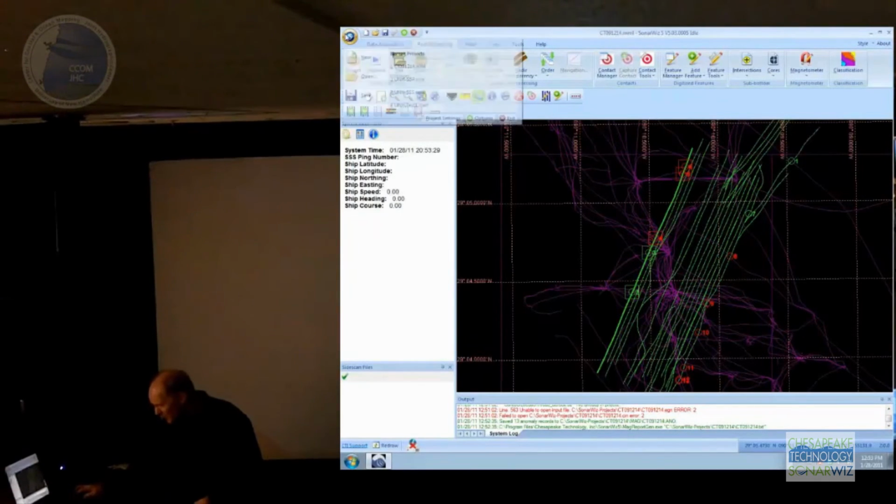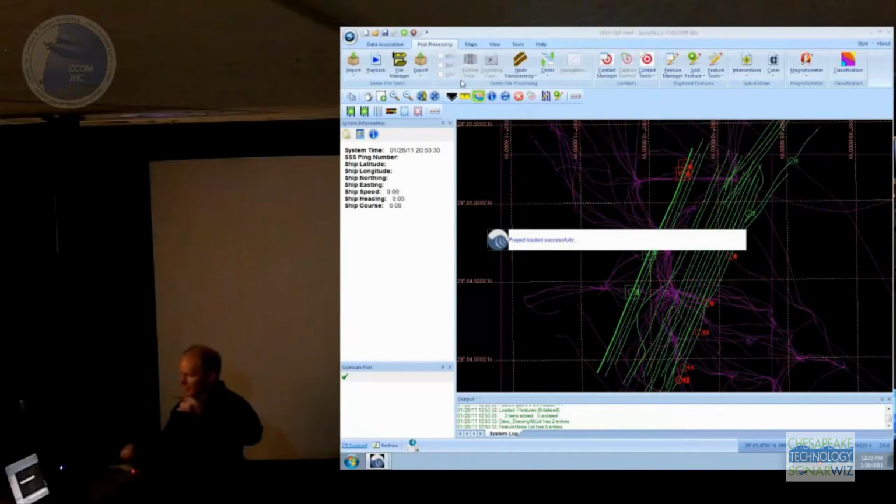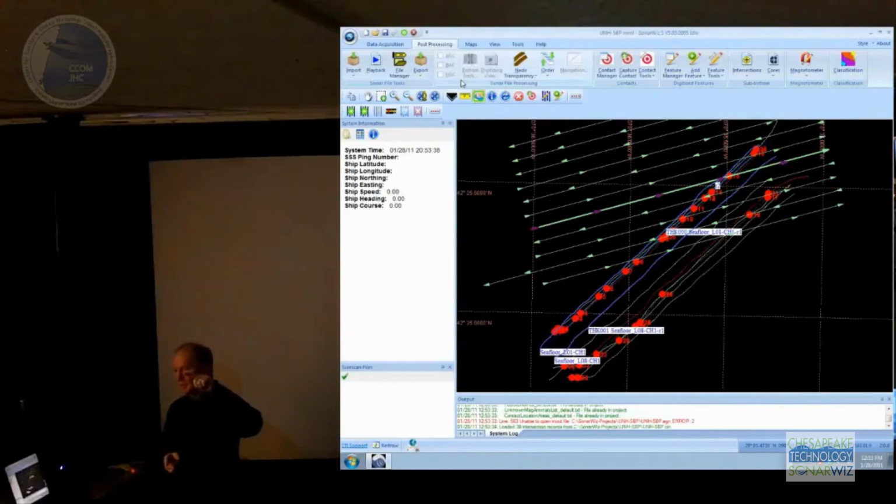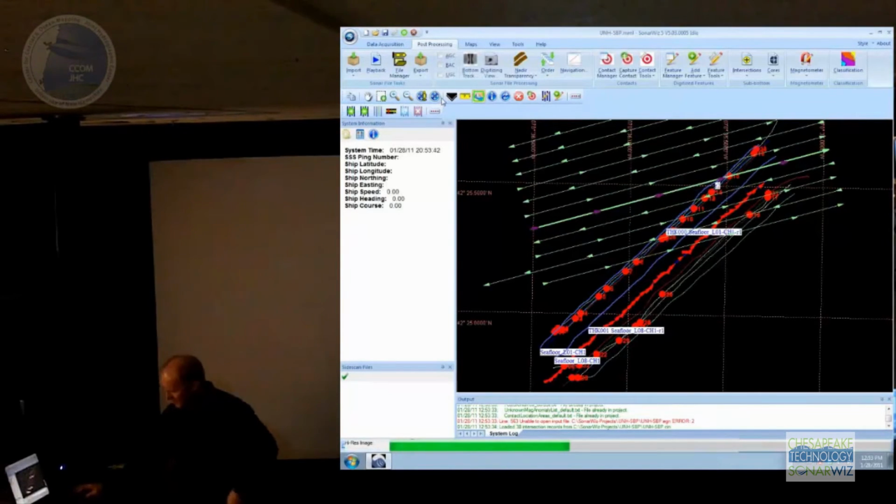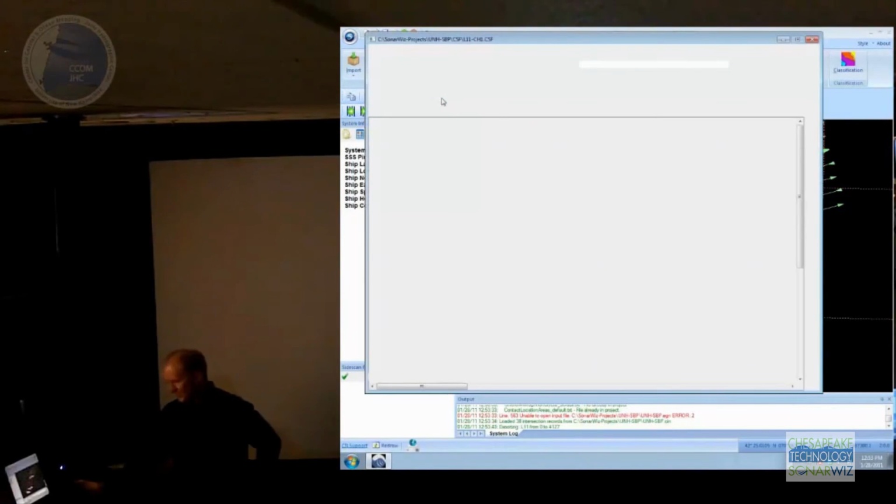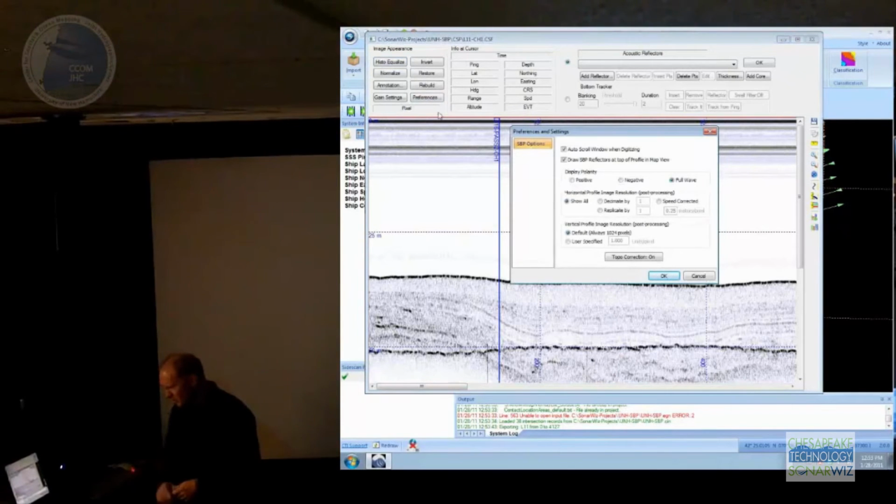So by default, just go back to our Sublime project again. When you first load the data in, it makes an image that's always 1024 pixels tall. So it just always scales it automatically to 1024 pixels. But there's a setting in this window where you can say, okay, I want each pixel to represent a half a meter or 5 centimeters or whatever. And that's under here in this preferences button. So you can set your vertical and horizontal scaling here.